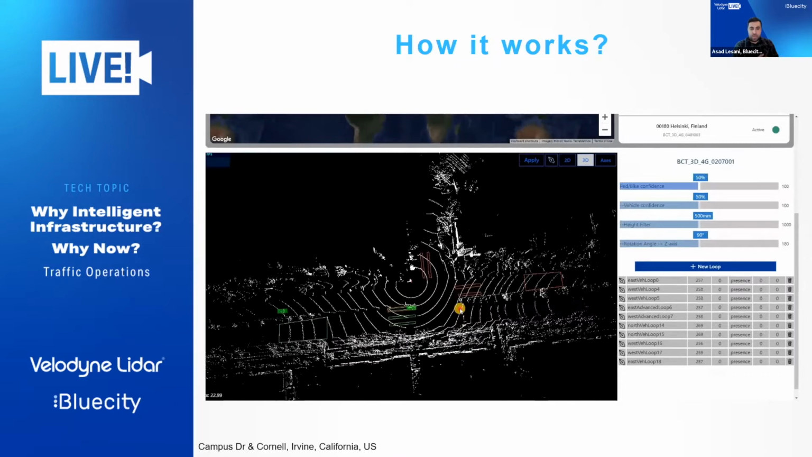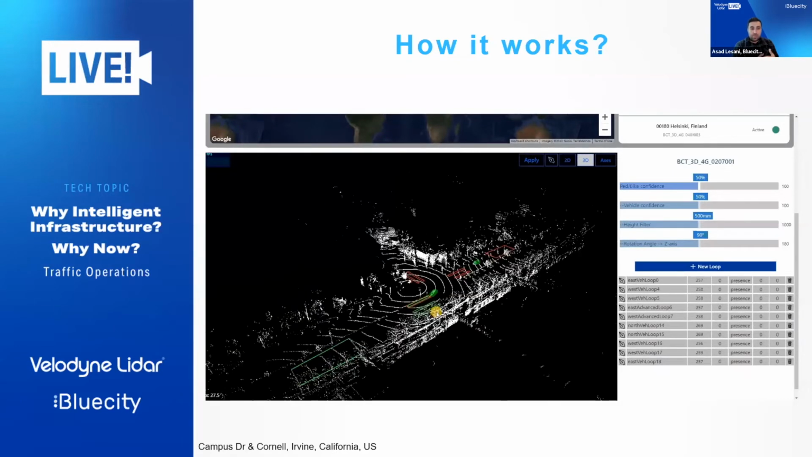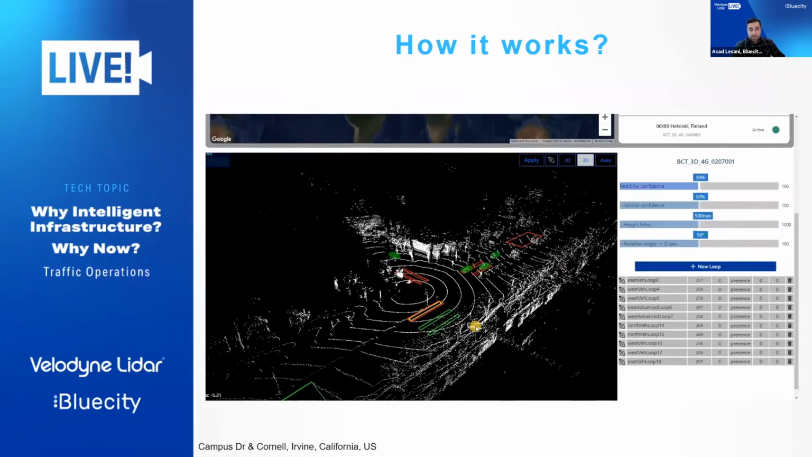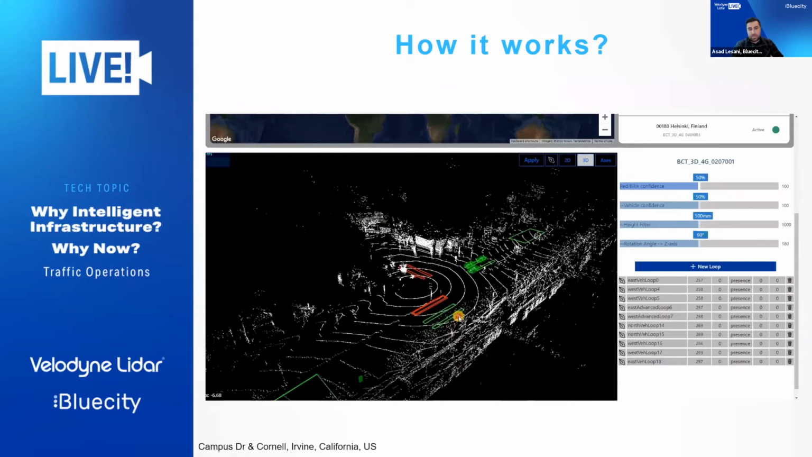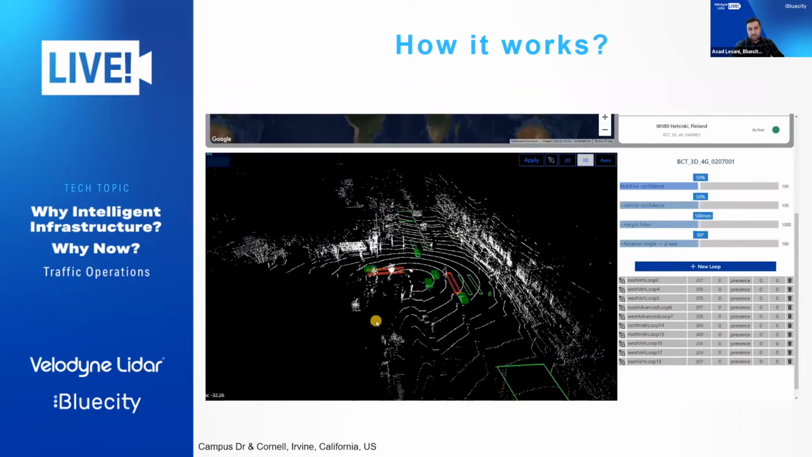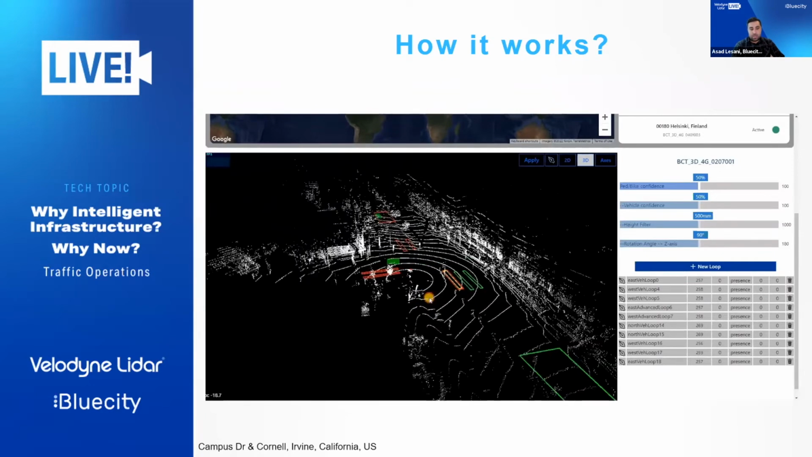LiDAR stands for light detection and ranging. It generates a real-time 3D representation of whatever is in front of the sensor. In this case, it's an intersection. All those white points, or circles, that you see are basically LiDAR measurements of distance. LiDAR repeats this hundreds of thousands of times every second, and we can build a 3D representation of the environment in front of the LiDAR. And then we build AI perception software that converts raw LiDAR data into object detection.